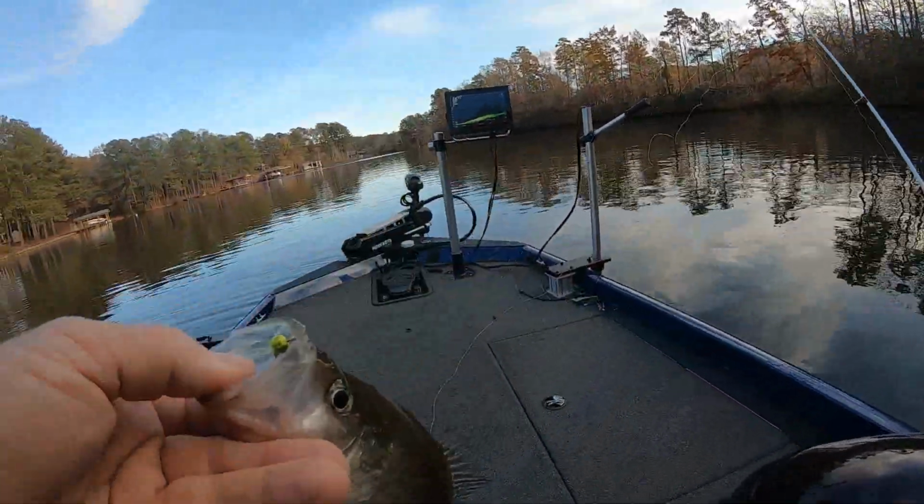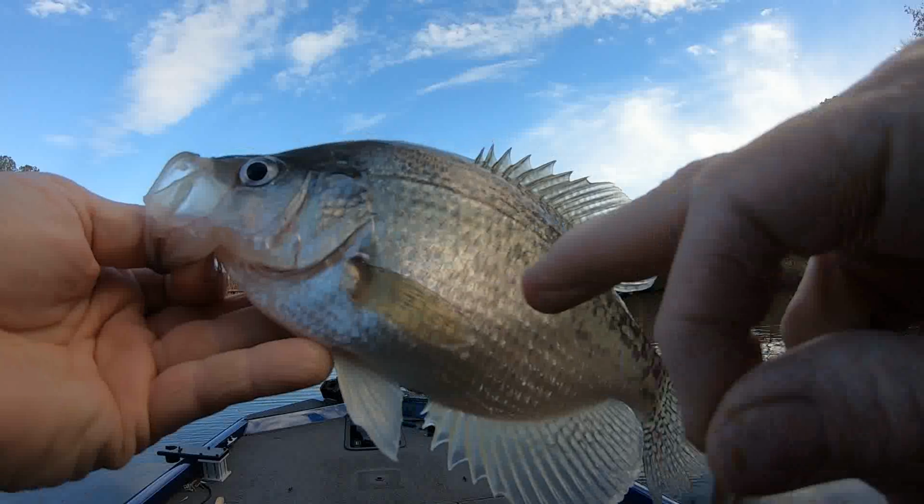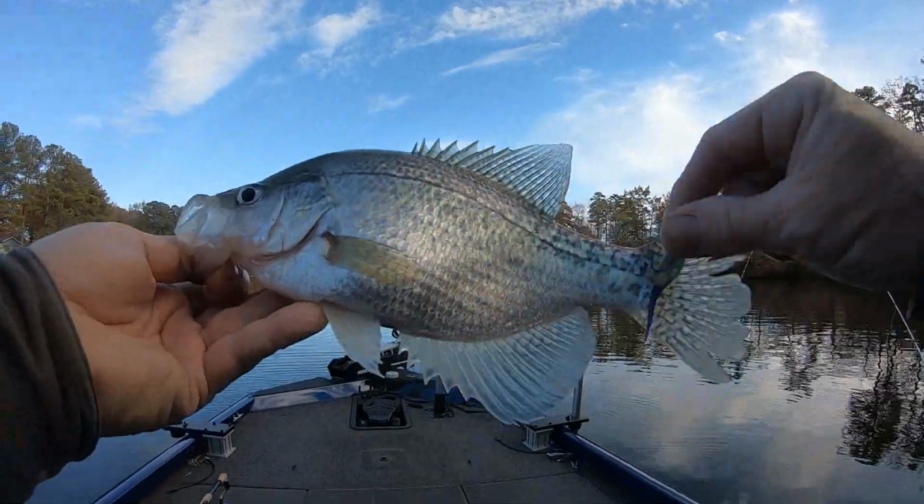Same bait I'm using now. That's the way it is. You're not gonna get all of them to bite. You got to find something that's interested. You see, they're plenty fat. That's a nice crappie, guys.